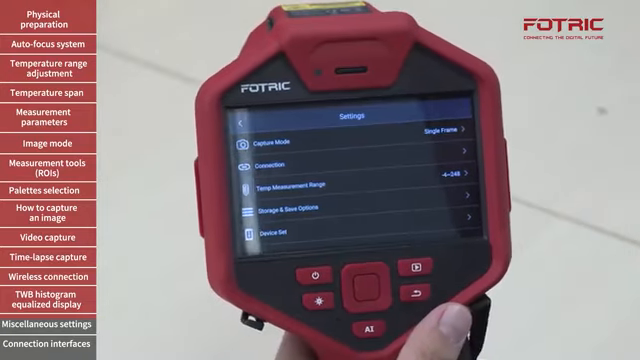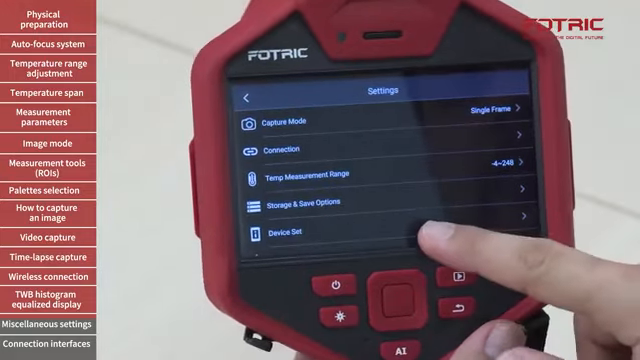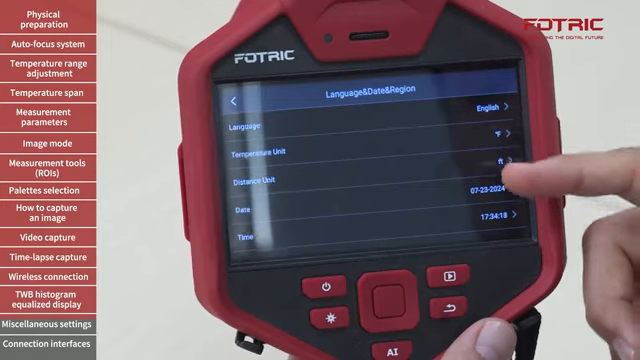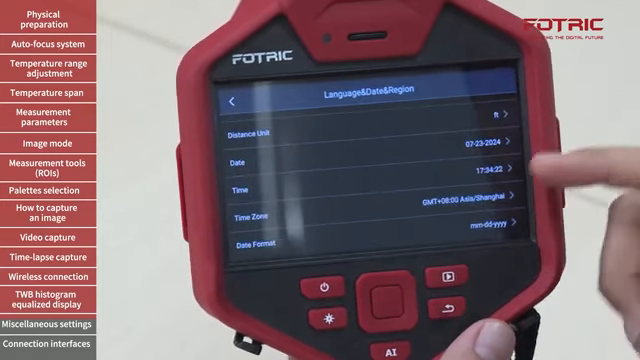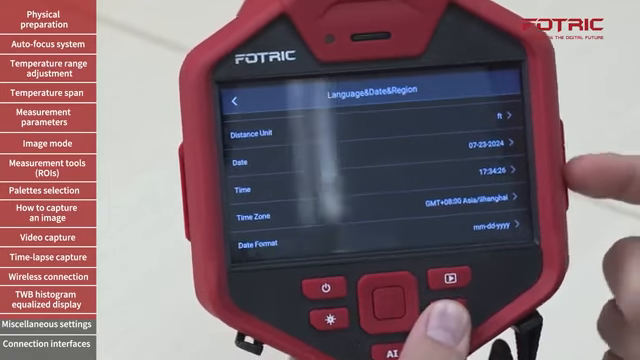now I would like to show you a few last features on the camera settings. If we go to device set, on the first row I can adjust the language of the camera, the different units for temperature and distance, and how the camera is going to present date, time, and format for the date as well.